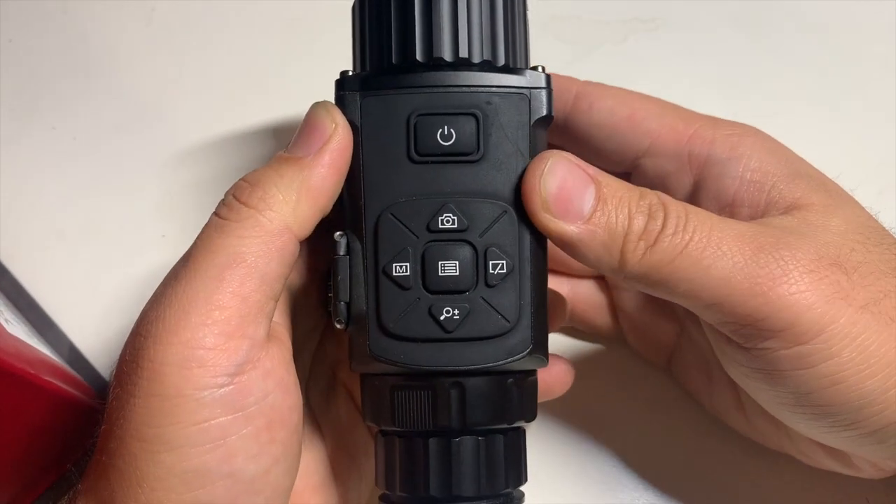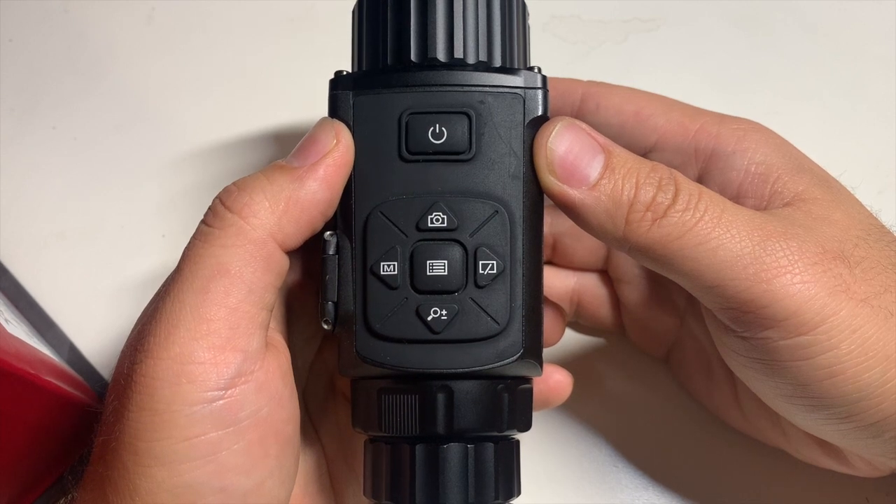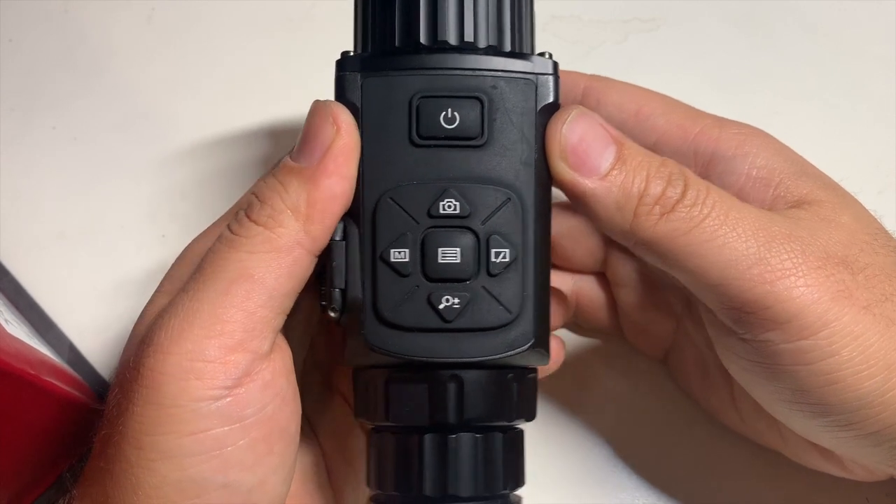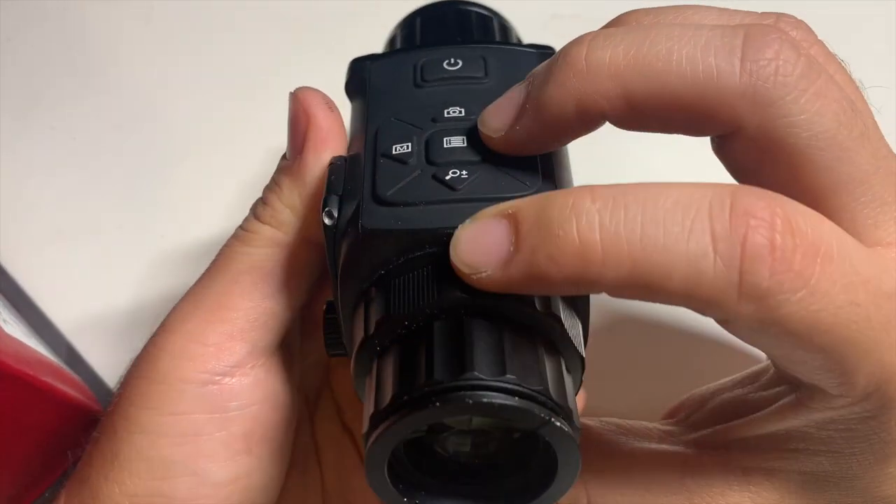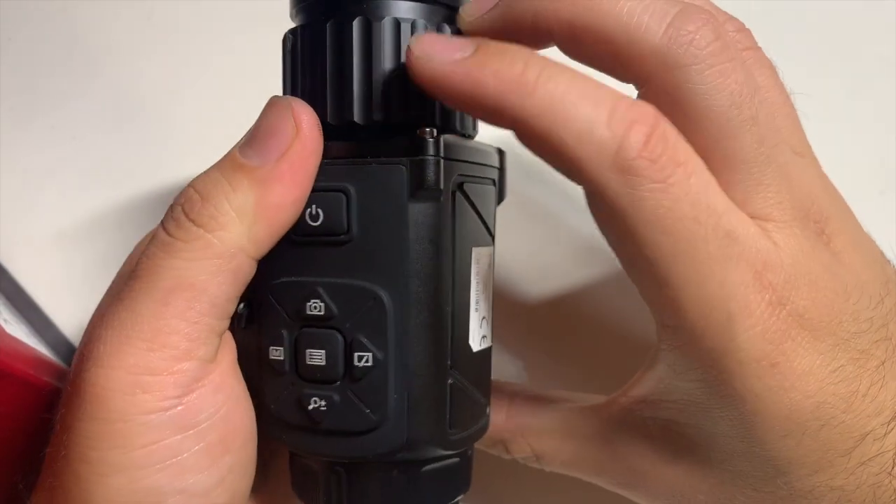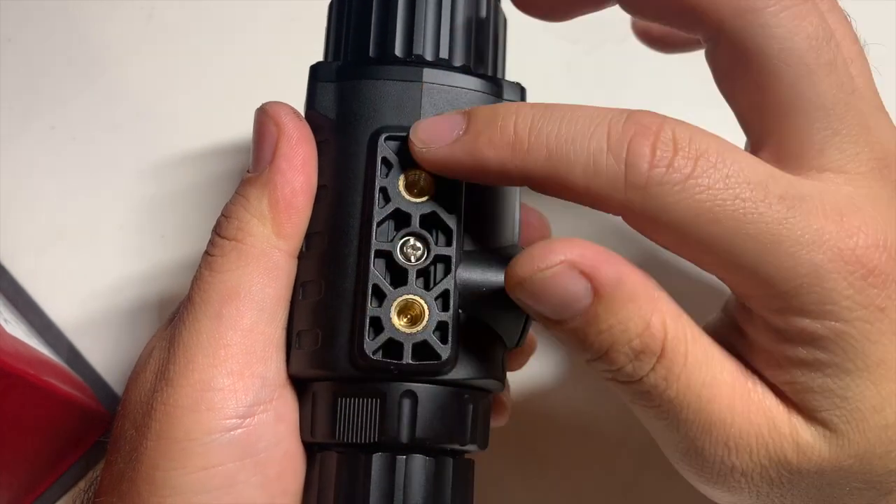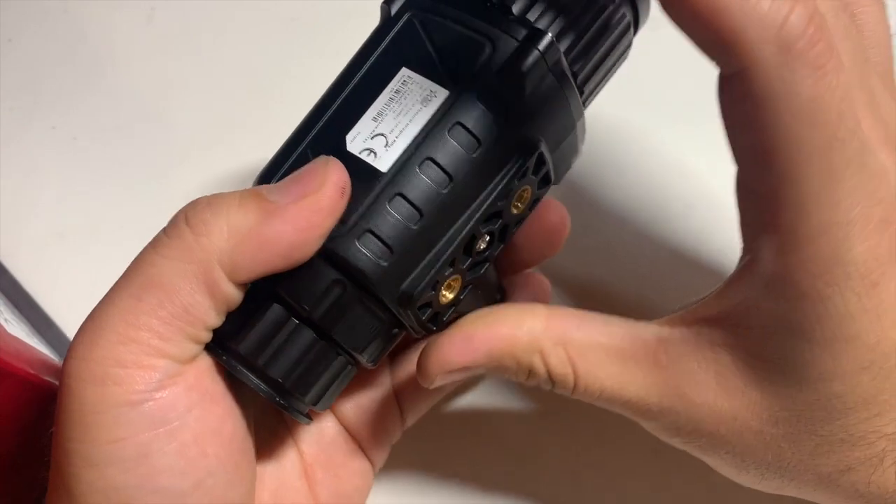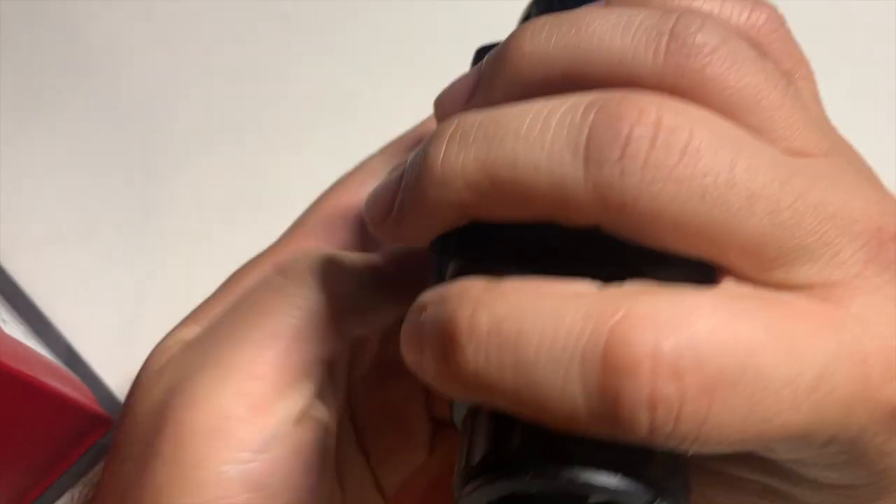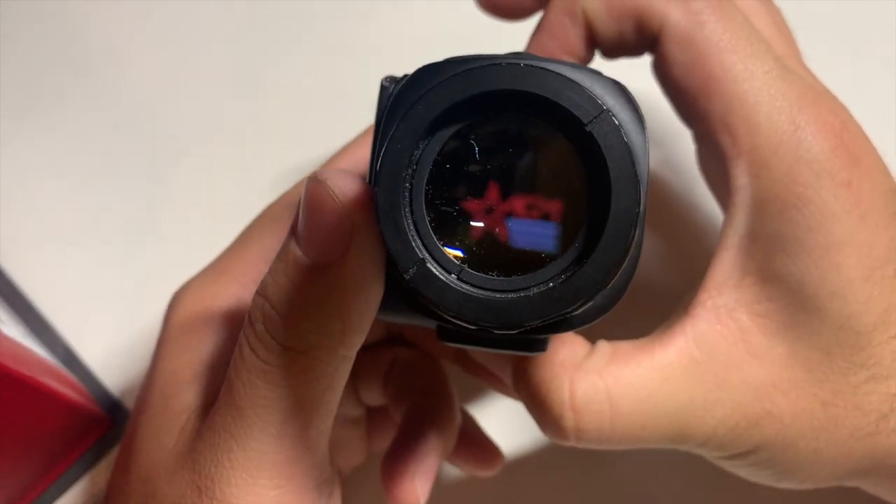On this unit, you can change a variety of different reticles. And like most things, they give you a bunch of reticles that you're never going to use. I've only found one or two that are what I really want. You can adjust the objective lens, which is nice. And then the bottom here, this is where you're going to mount it on a tripod, mount it on a rifle, or this unit is small enough, I can just hand hold it. It's kind of like a PVS-14 in that way.